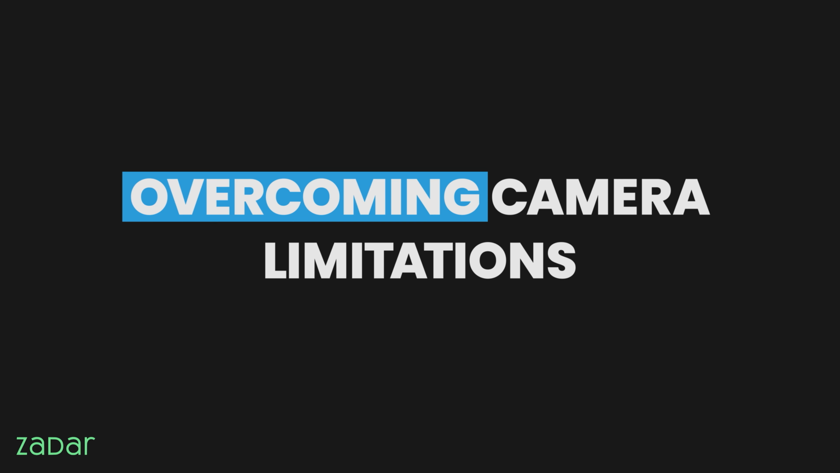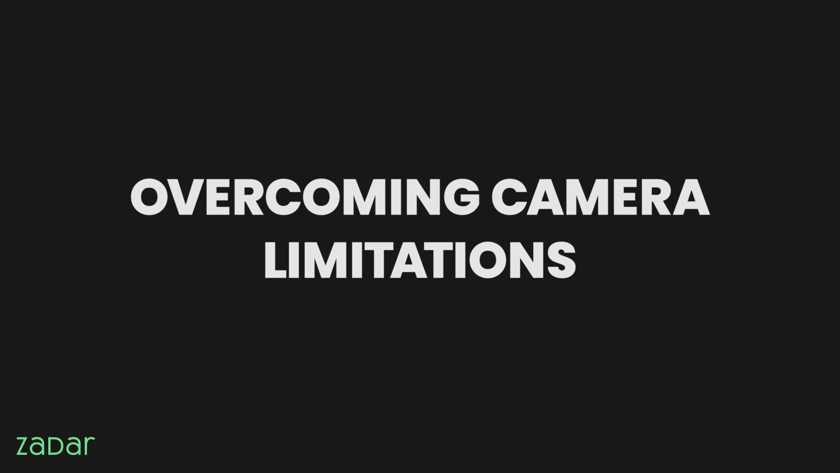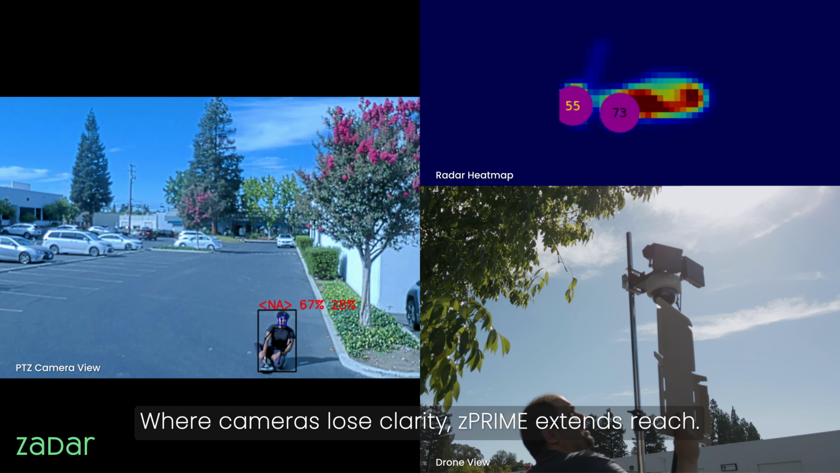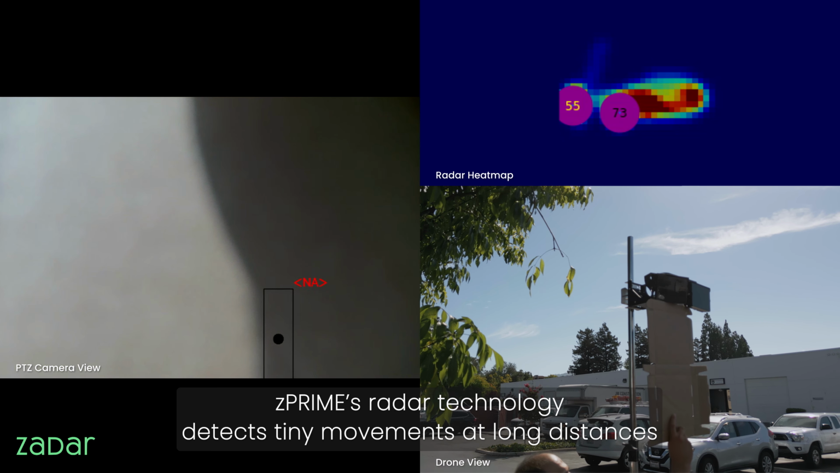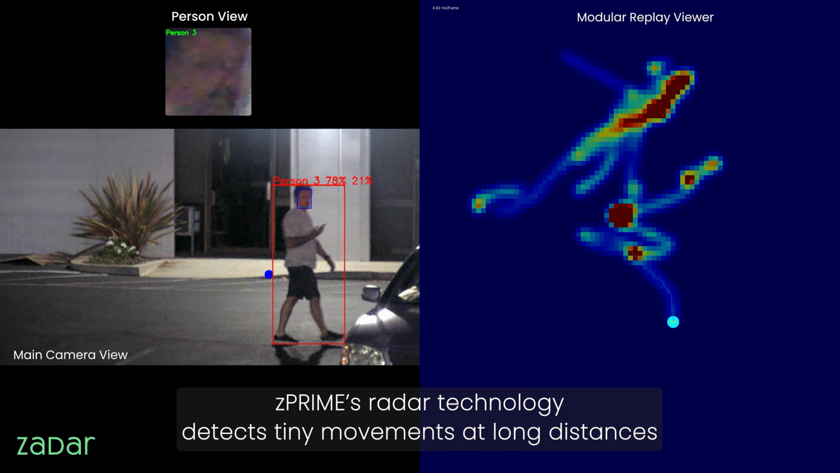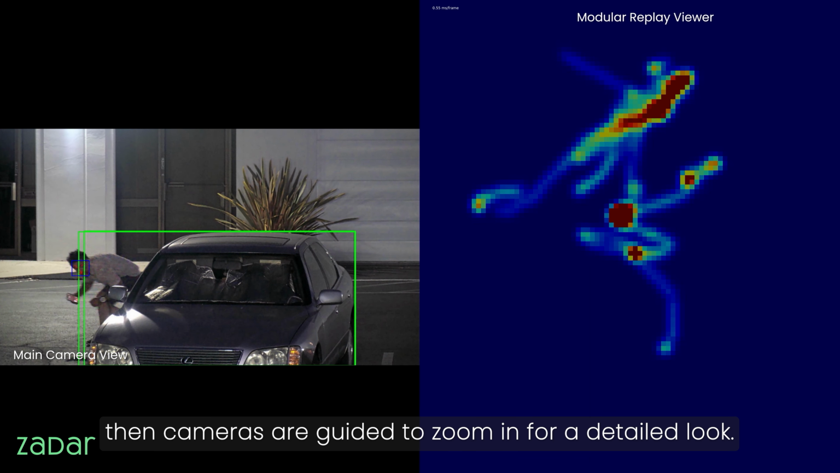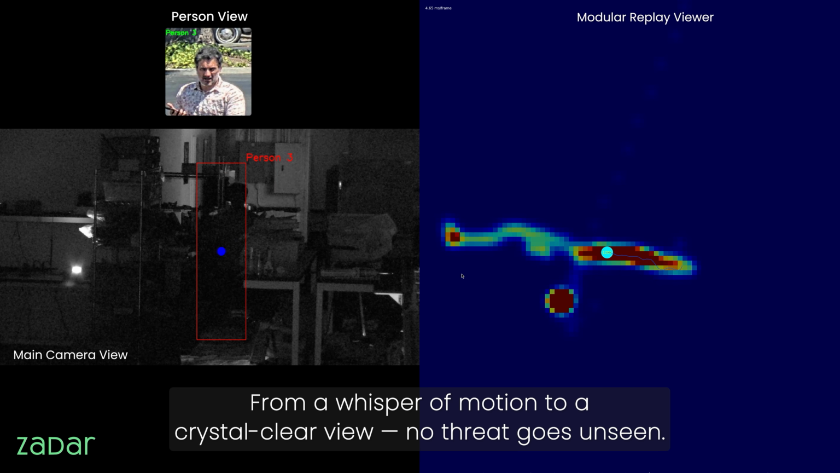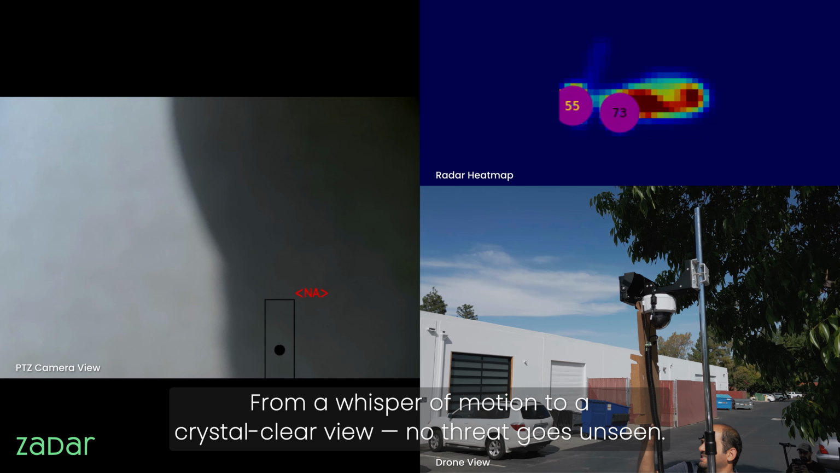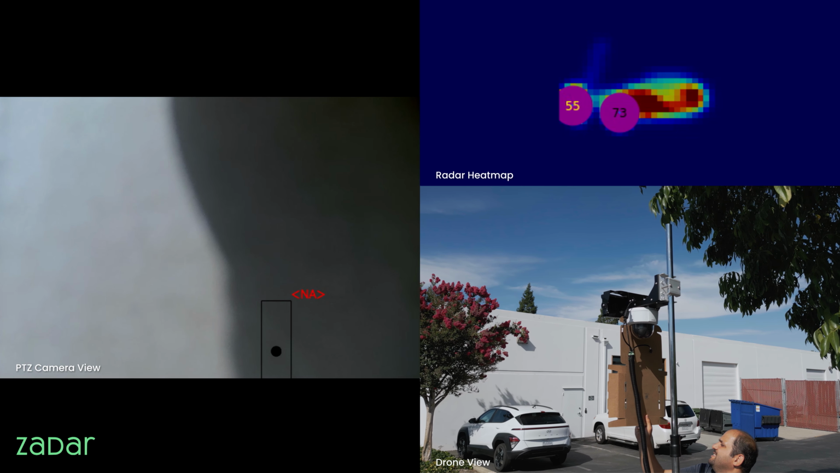Overcoming camera limitations. Where cameras lose clarity, zPRIME extends reach. zPRIME's radar technology detects tiny movements at long distances. Then cameras are guided to zoom in for a detailed look. From a whisper of motion to a crystal clear view, no threat goes unseen.